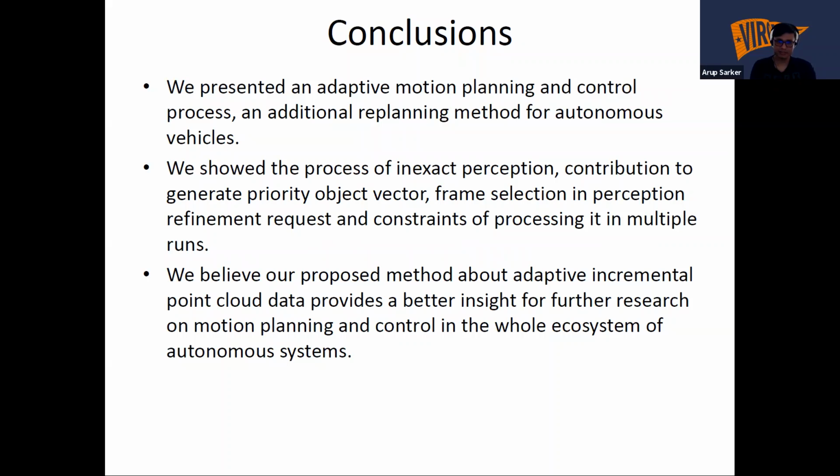So in this work, we presented an adaptive motion planning and control process, an incremental planning method for autonomous vehicles. We showed the process of inexact perception contribution to generate the priority object vector, frame selection, perception refinement requests, and constraints of processing in multiple runs. We believe our proposed method of adaptive incremental point cloud data provides better insight for further research on motion planning and control in the whole ecosystem of autonomous systems.